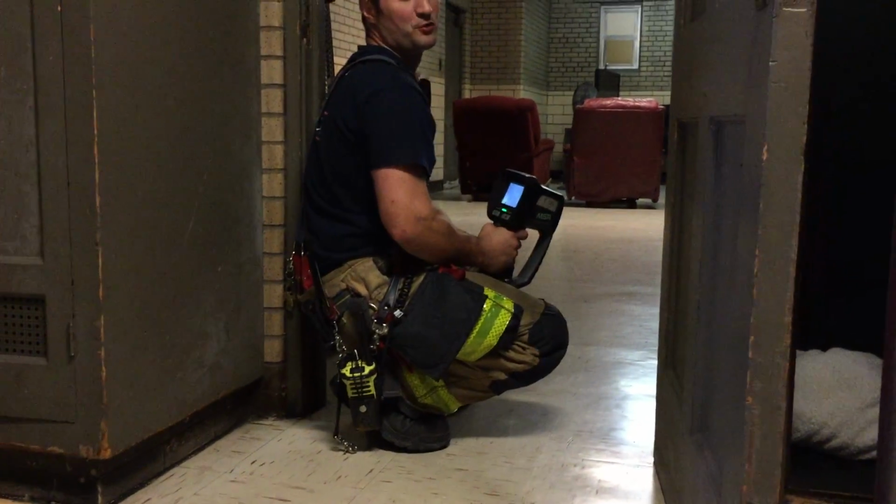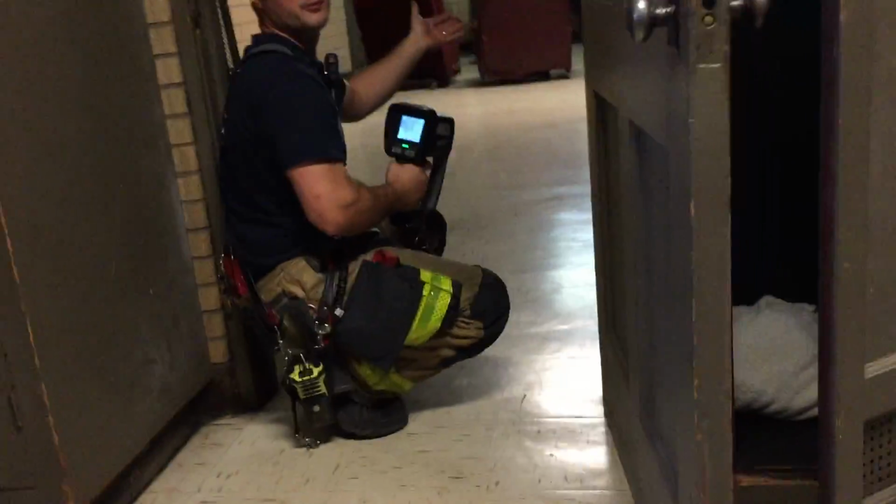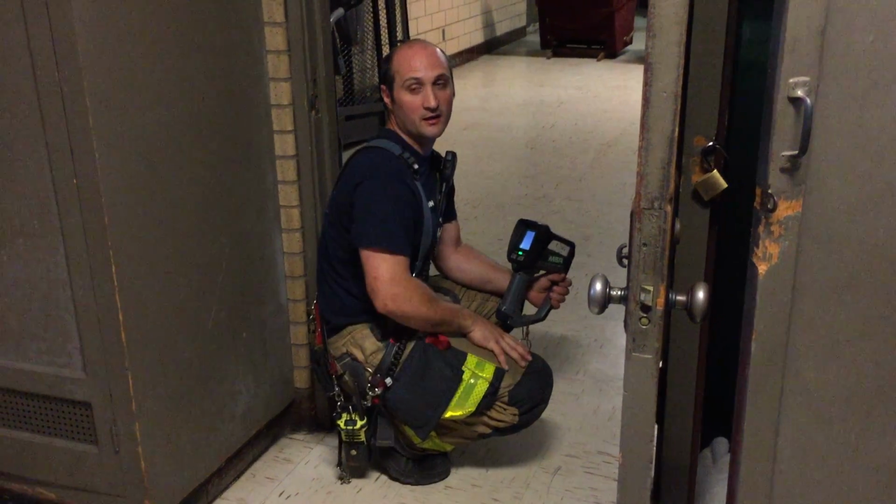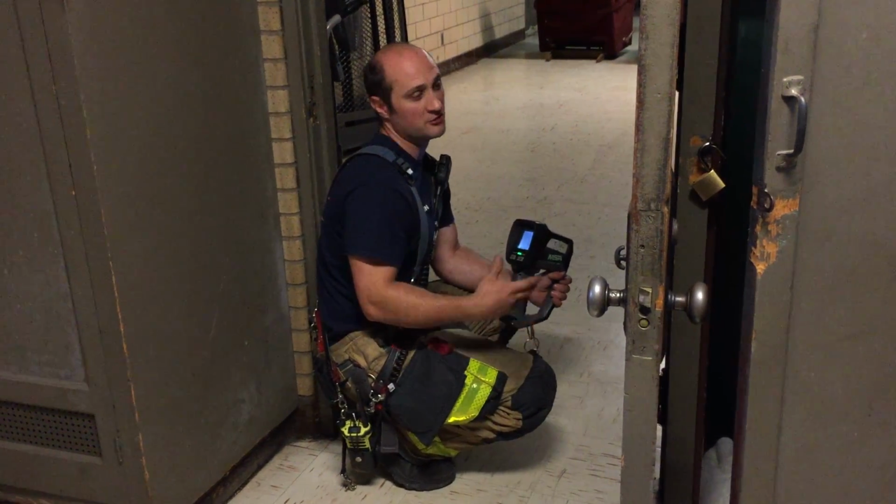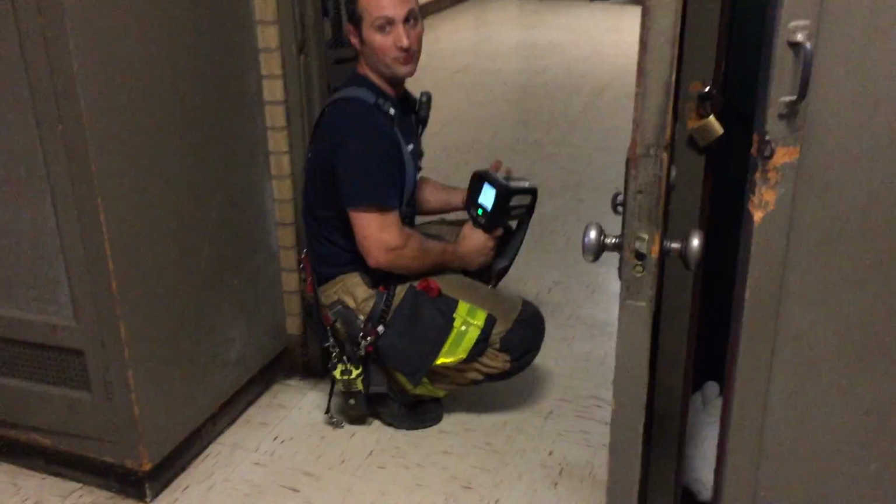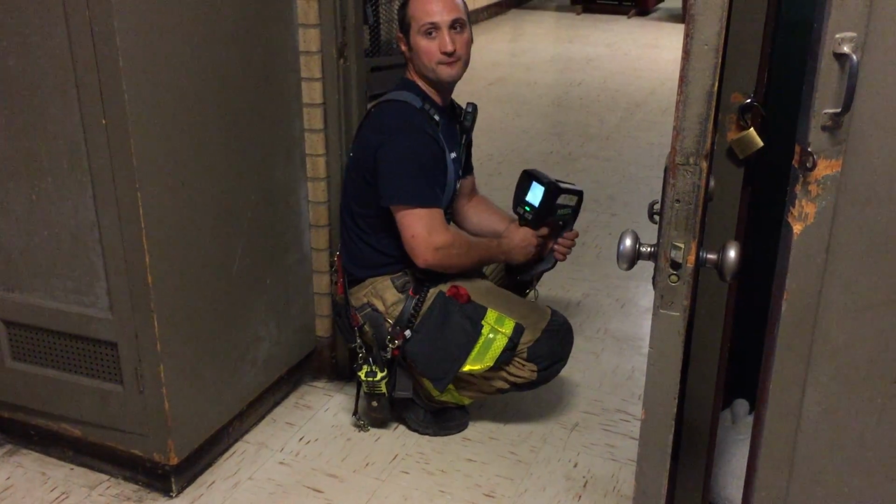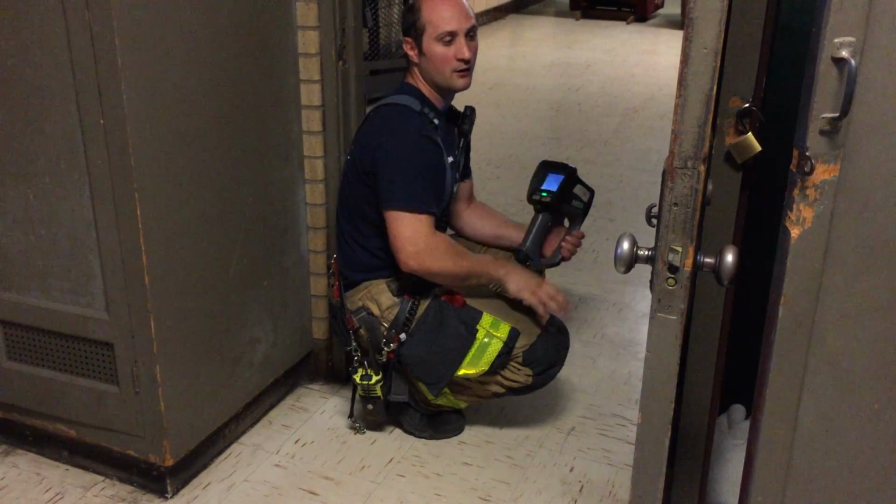So, we pretty much progress into the room, continuing to sweep. Once we've completed a search of the area, we proceed back out. If we have a smaller room, one of the things you can potentially do is leave your camera guy at the door and have one guy sweep the room while you're keeping an eye on him. That always works out really well.